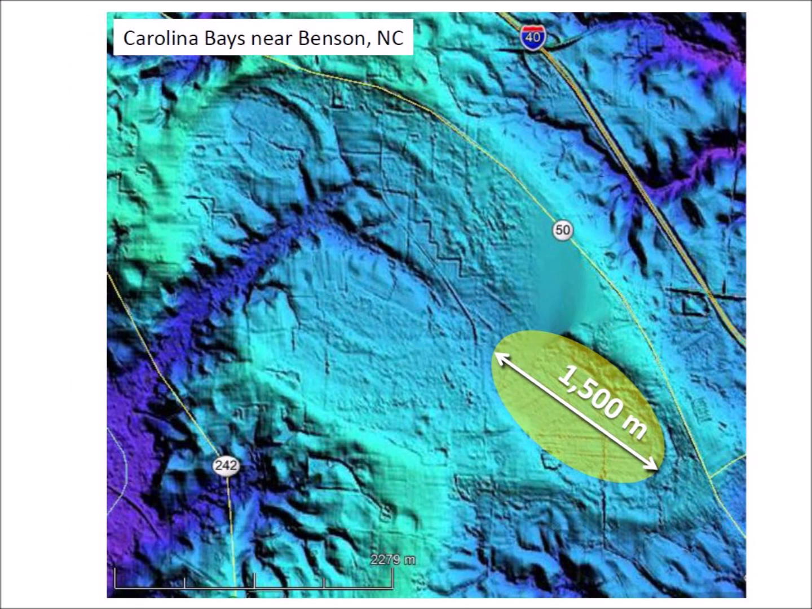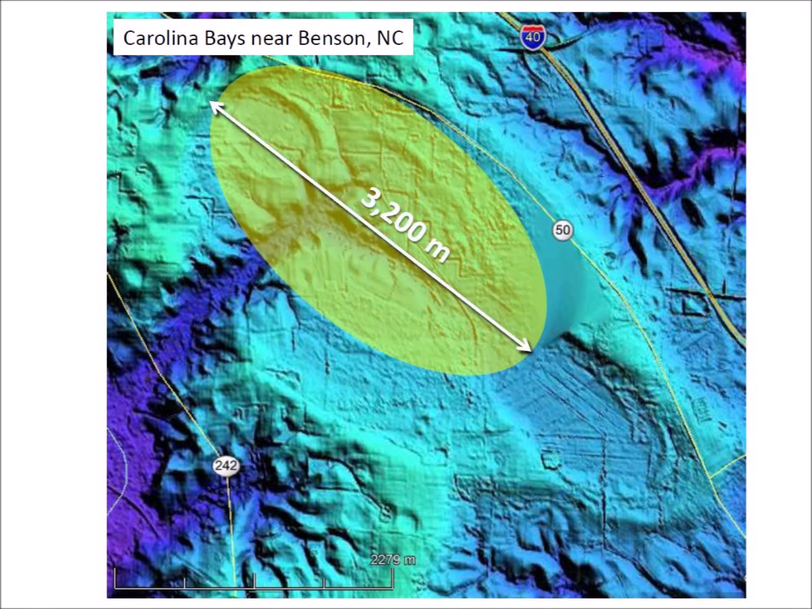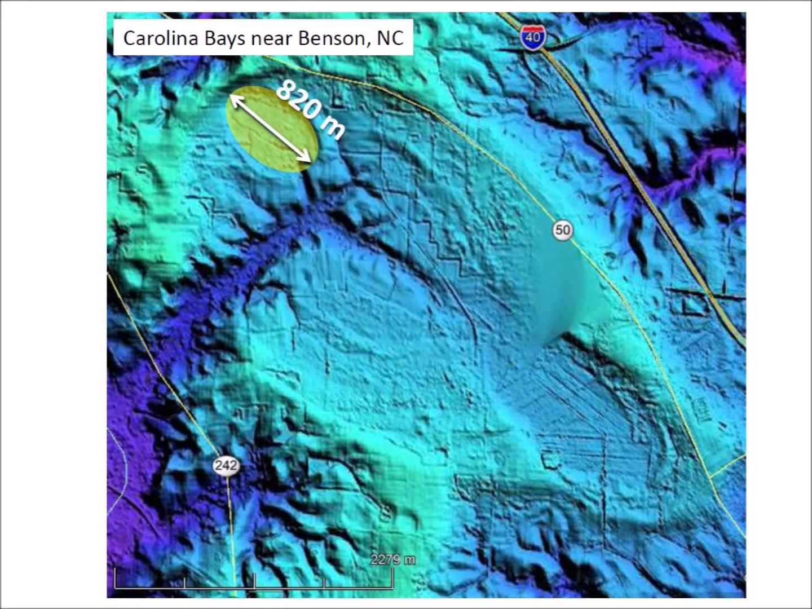Using the geological law of superposition, we can deduce that a bay with a length of 1,500 meters was emplaced first. Next, a bay with a length of 3,200 meters overlaid the back portion of the first bay. Then, a bay with a length of 820 meters was emplaced inside the large bay. After the emplacement of the bays, water eroded the drainage channel toward the southwest.